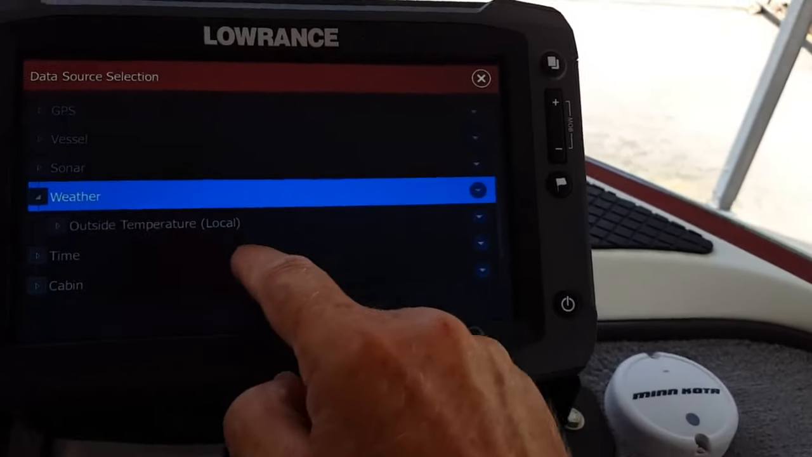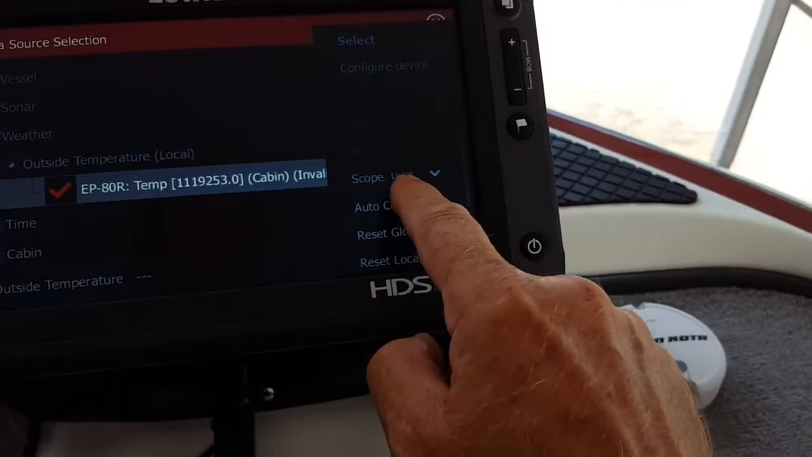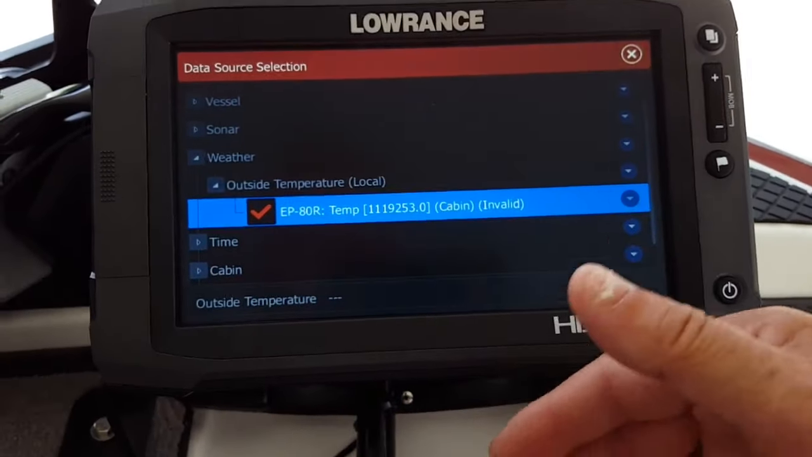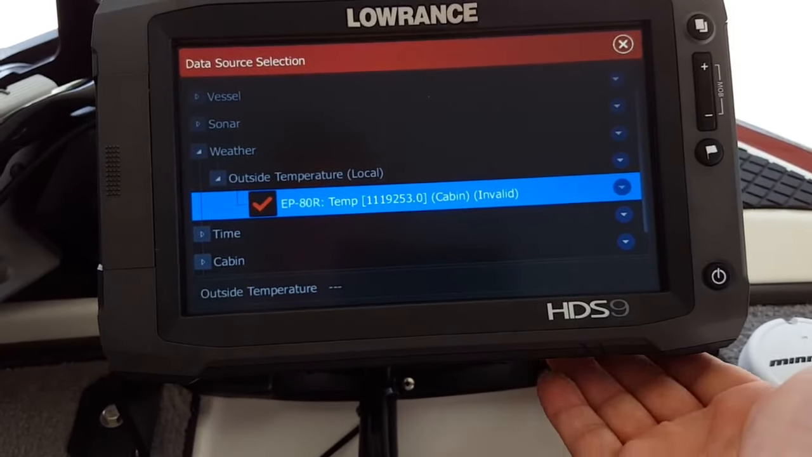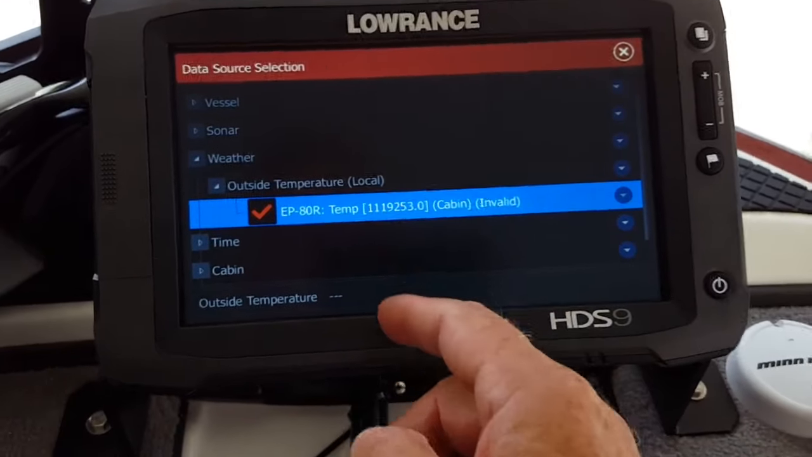I'll do the weather the same way, and it shows the weather. See, you got local, and there's my temperature. It's mounted on the back of the transom, but I'm using a NMEA 2000 connection cable that runs up, and it shares from the 12 to this Touch 9 and tells me what the water temperature is back on the transom of the boat.